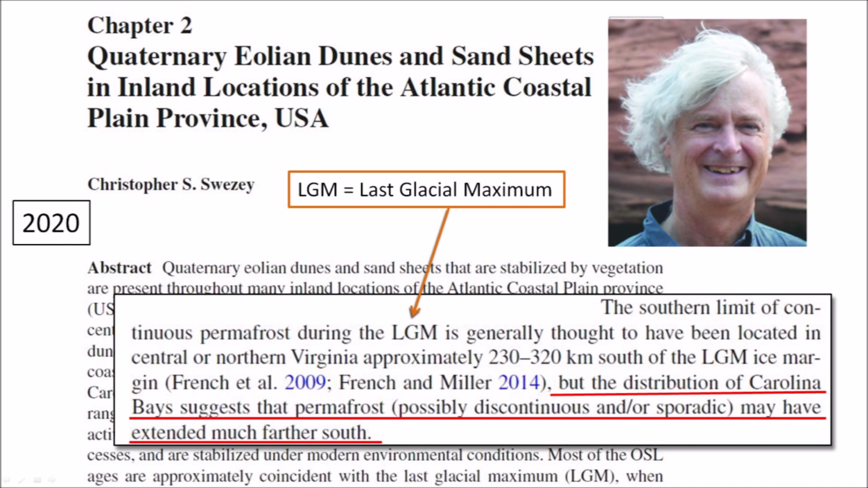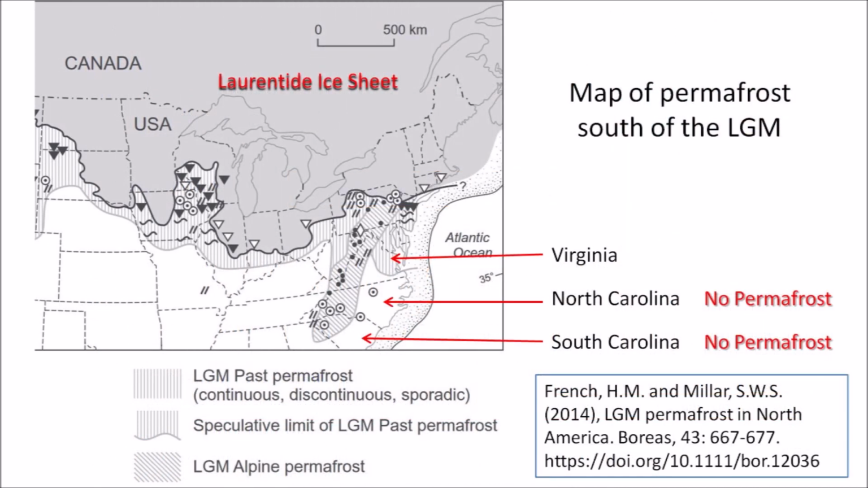The Carolina Bays can be found in Georgia and as far south as northern Florida. Clearly, there was no permafrost that far south. The map by French and Miller shows some permafrost in northern Virginia during the last glacial maximum, but there was no permafrost along the Atlantic coastal plain in North Carolina or in South Carolina. The permafrost was found only in the Appalachian Mountains in these states, but not where the Carolina Bays are located.